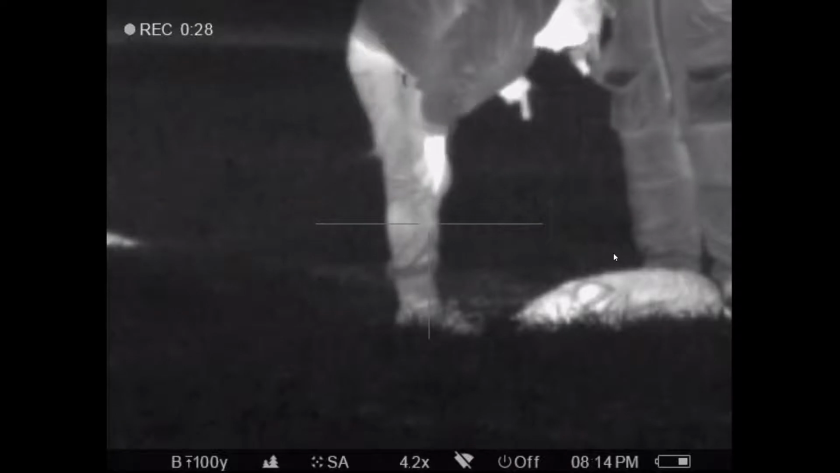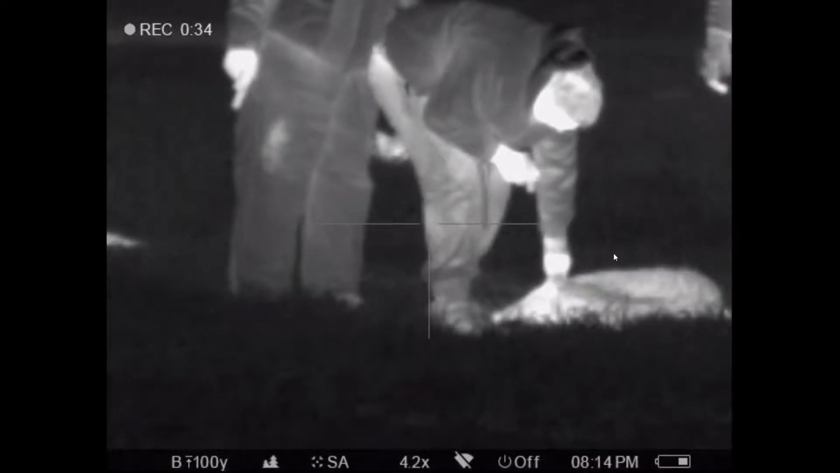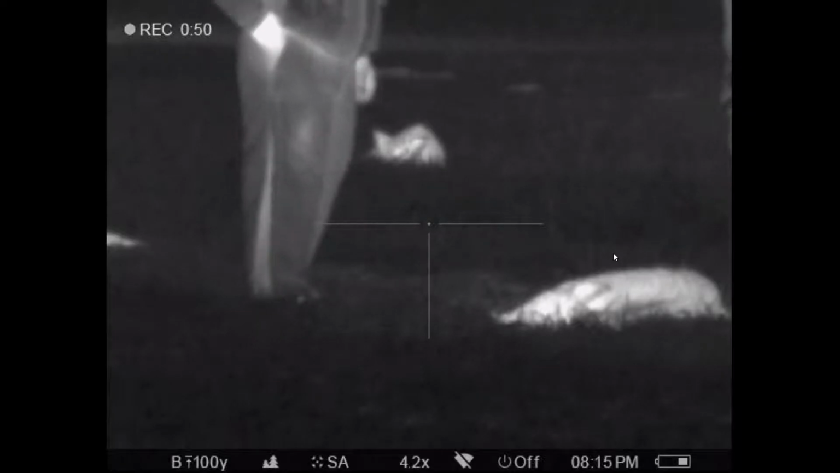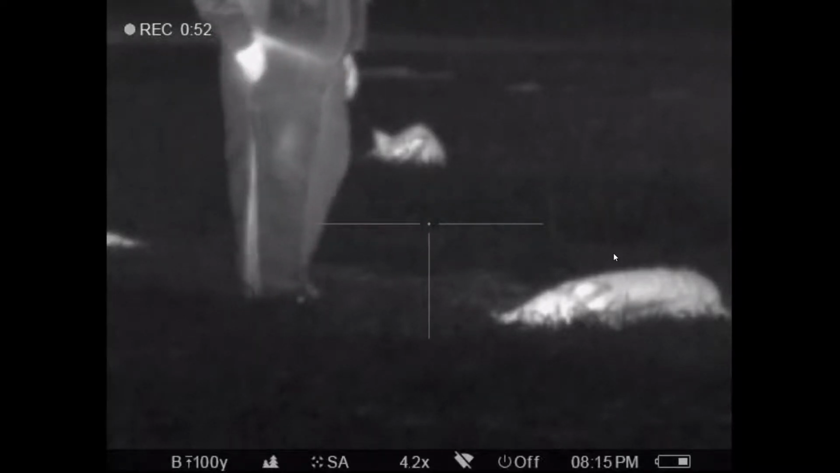Brayson's going to get his picture made. He's still looking the hogs over. And I done got blood on me. I'm the one there that not zipped up all the way with my coveralls. So anyhow, that's what a human looks like upside these hogs. These here were not very big hogs. And I'm trying to put my pistol up.